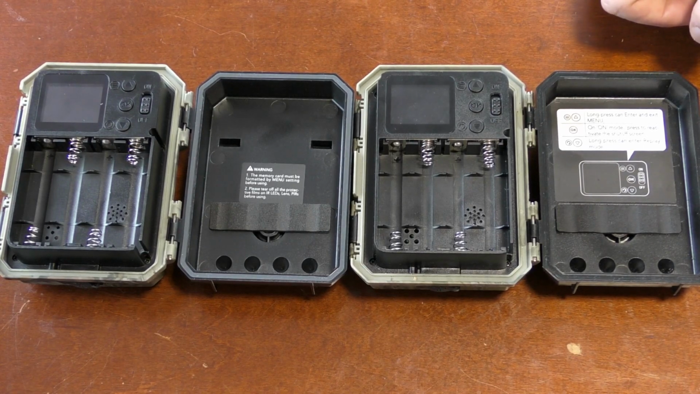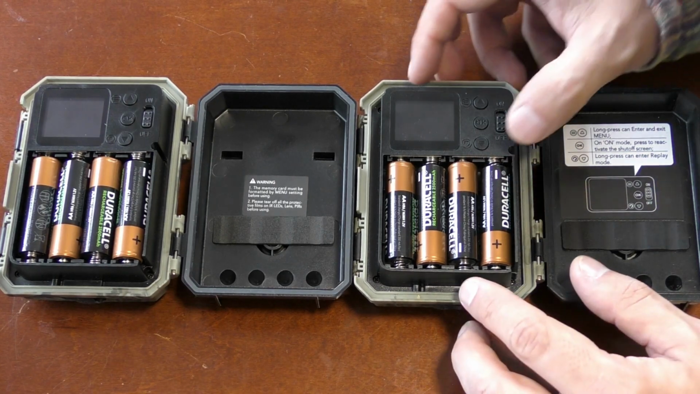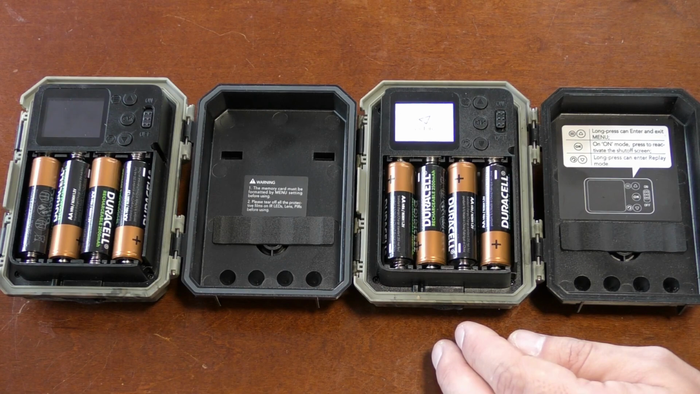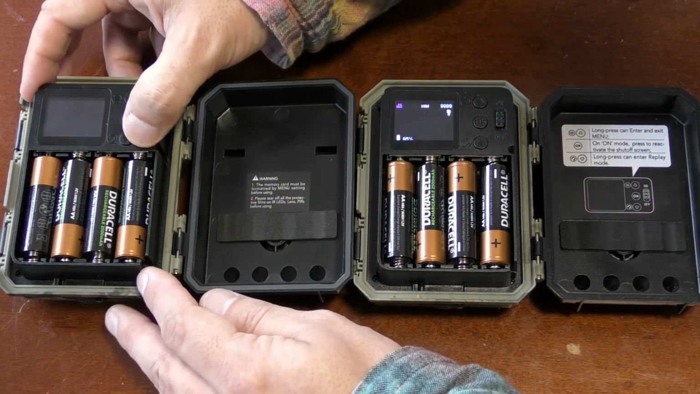So I'm going to put batteries in now. I'm now going to turn them both on. Okay, so first of all, I'm going to turn this one on. This is my camera I've had a while. And this is my new camera.